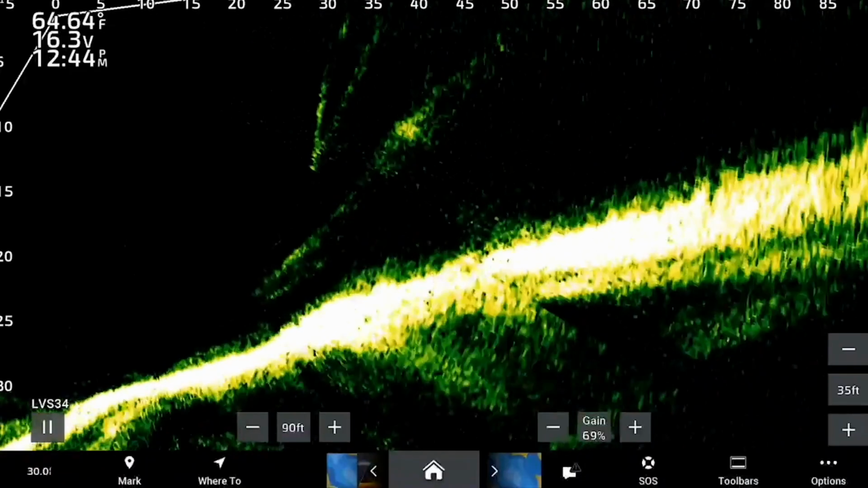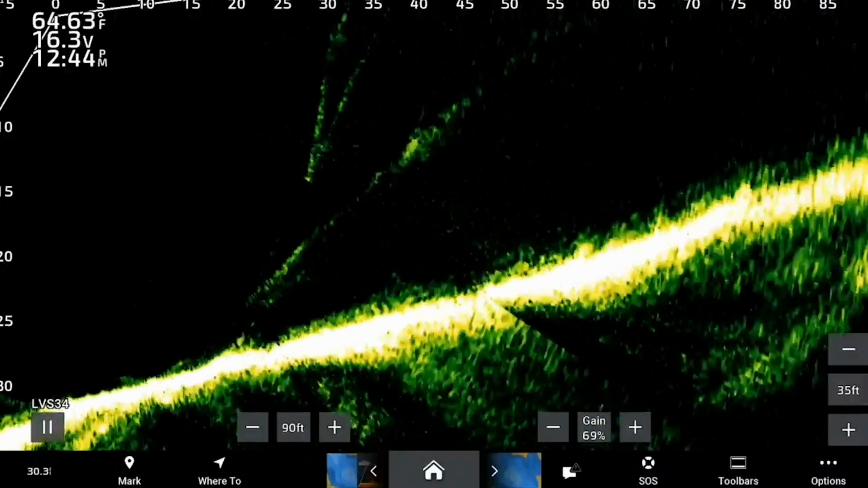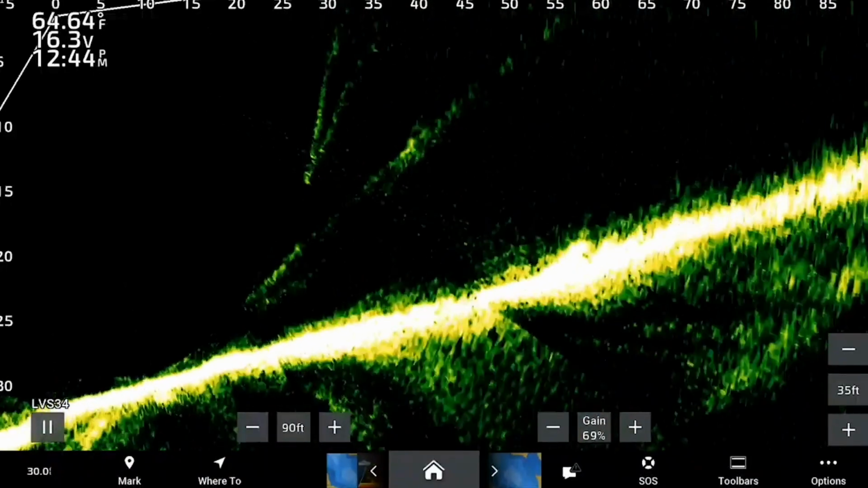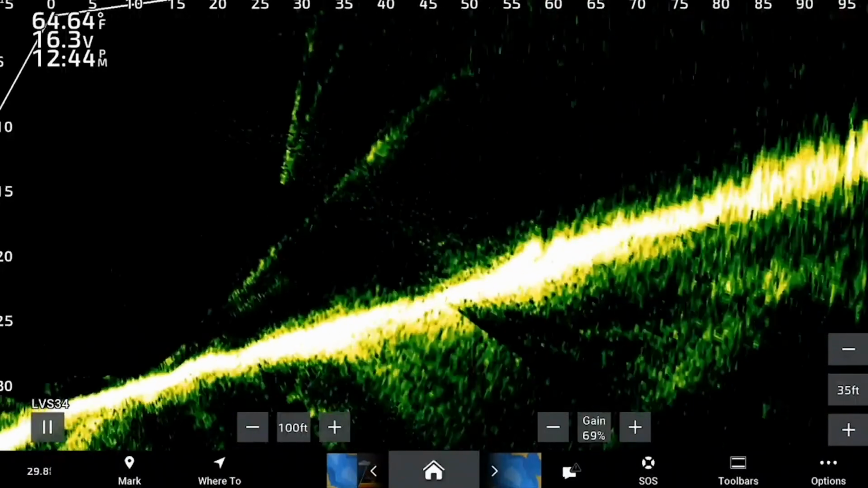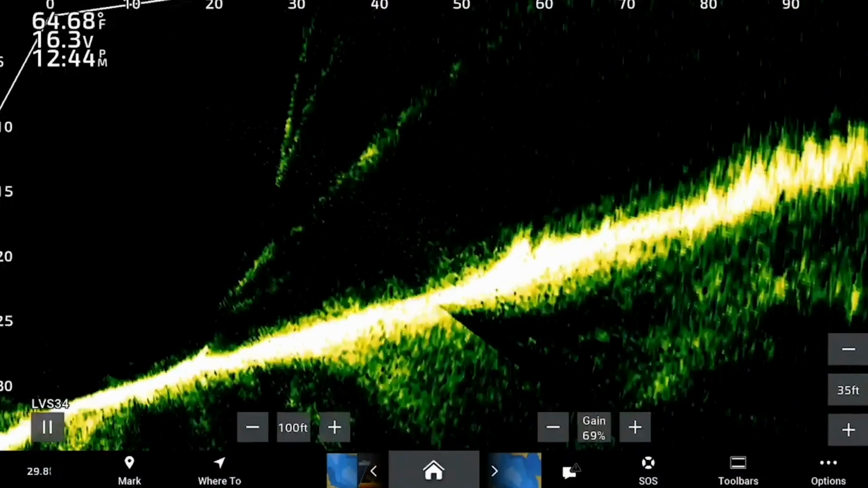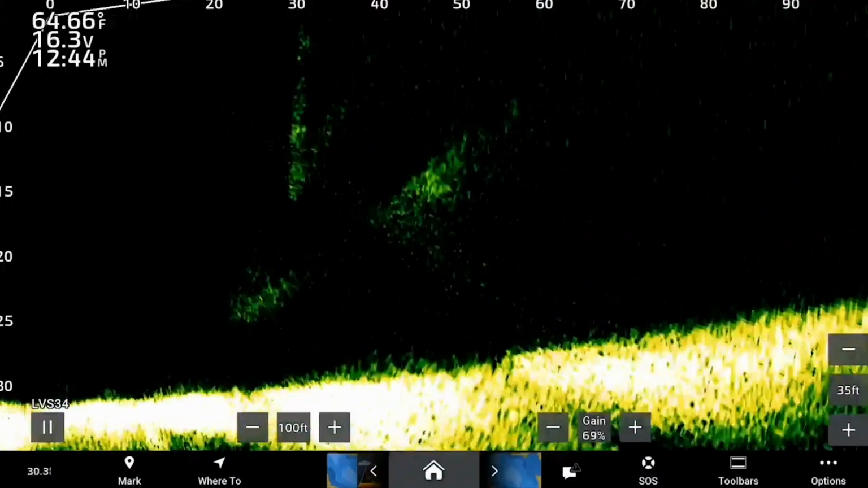But getting into the settings, that's really important. We're gonna start with the basics and then get a little bit more in depth. I keep my graph at 90 feet out. Some people like 100. It's dependent on the water you're fishing. If I'm fishing structure, I keep it at 90.